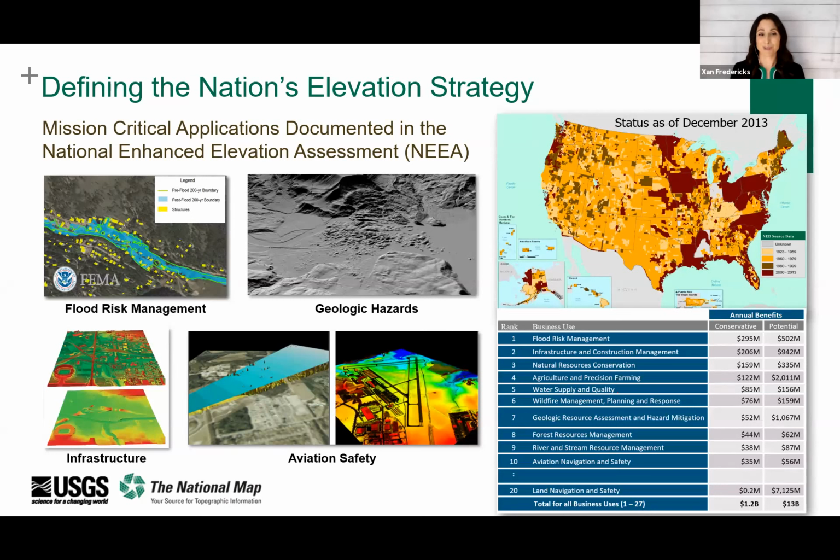Now, some of the business uses included are especially important to Tennessee, such as flood risk management. That had the highest national dollar value and reported benefit, and FEMA has been a big partner and supporter of the 3D Elevation Program. Now, LiDAR is useful to infrastructure management. With our aging national infrastructure, that's a big concern.